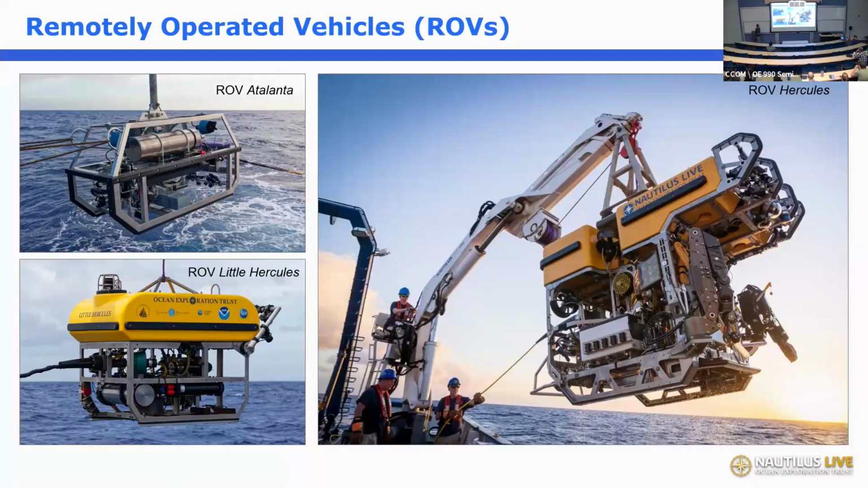Other assets we have on board are remotely operated vehicles. So the vehicle there on the right is called Hercules, and that's kind of the main workhorse in terms of getting close to the seafloor, landing on it, getting samples. It has manipulator arms there that you can see. We can collect biological samples, rocks, put it in boxes. We can collect water samples for eDNA processing. And we can also put a variety of guest technologies on there to test a lot of different sensors. So it's an interesting platform.